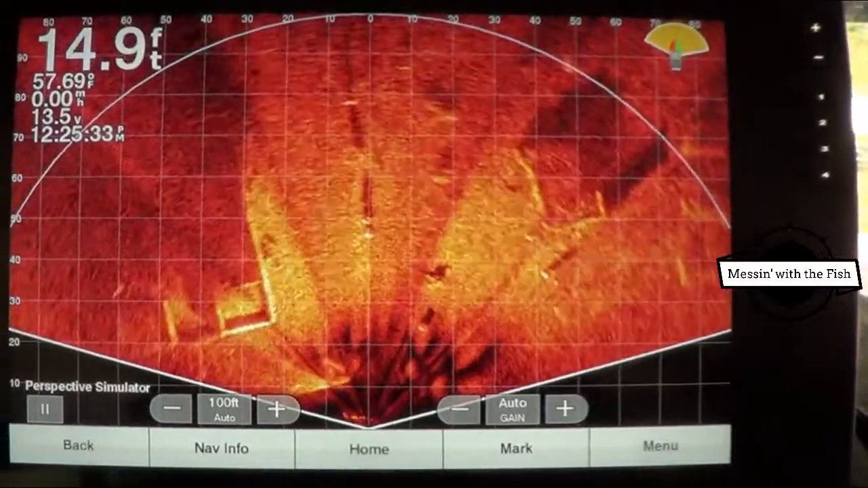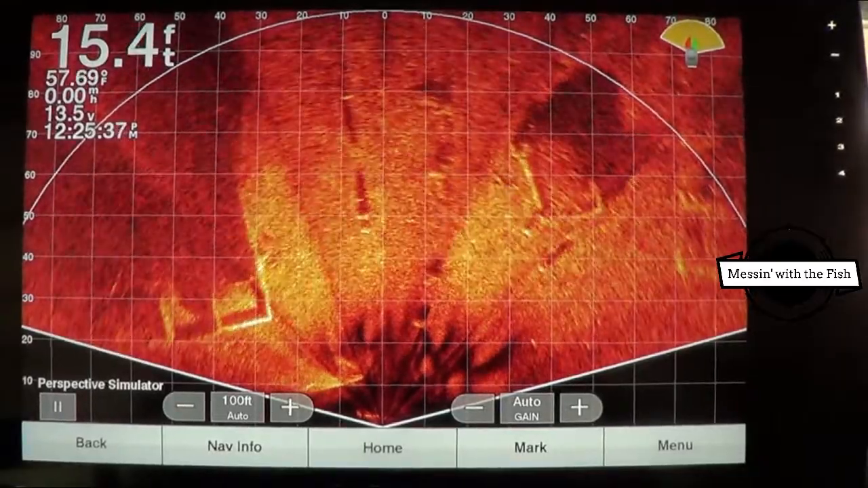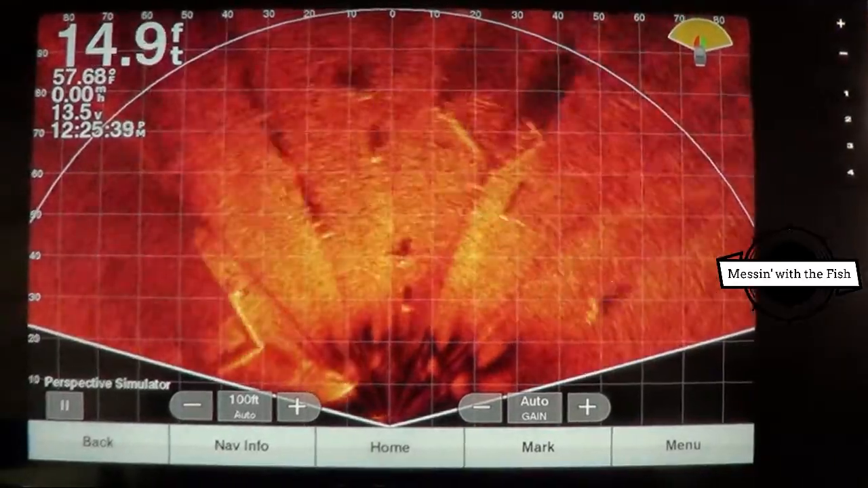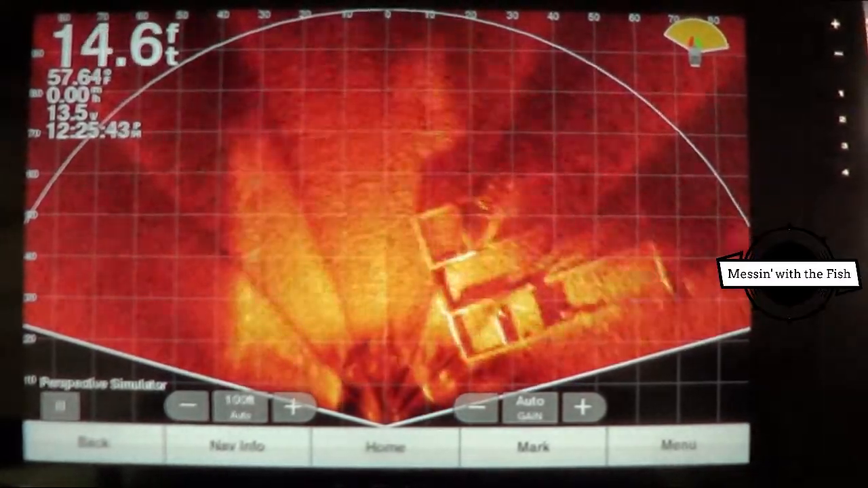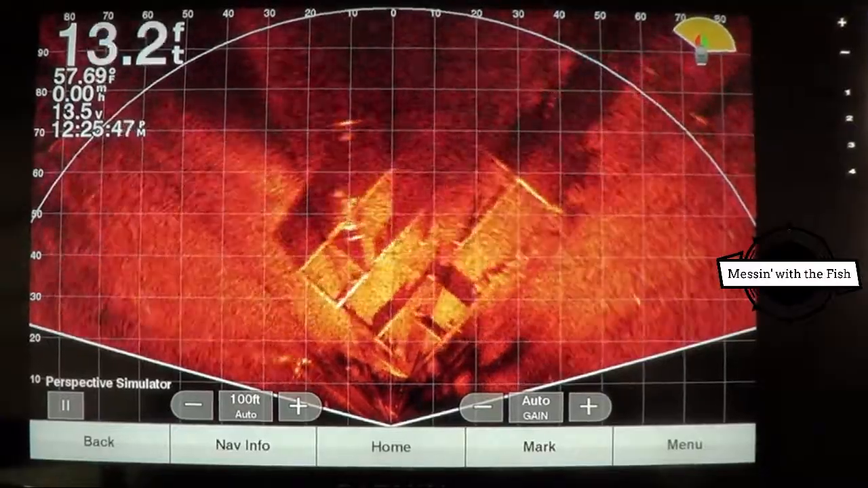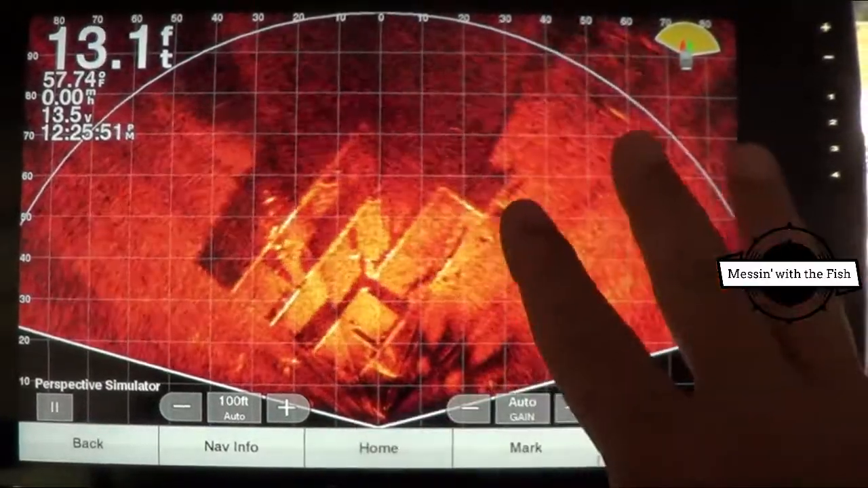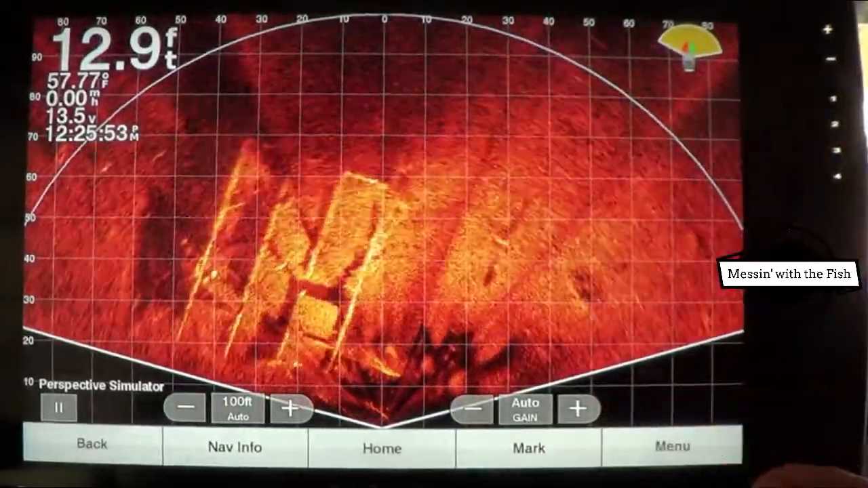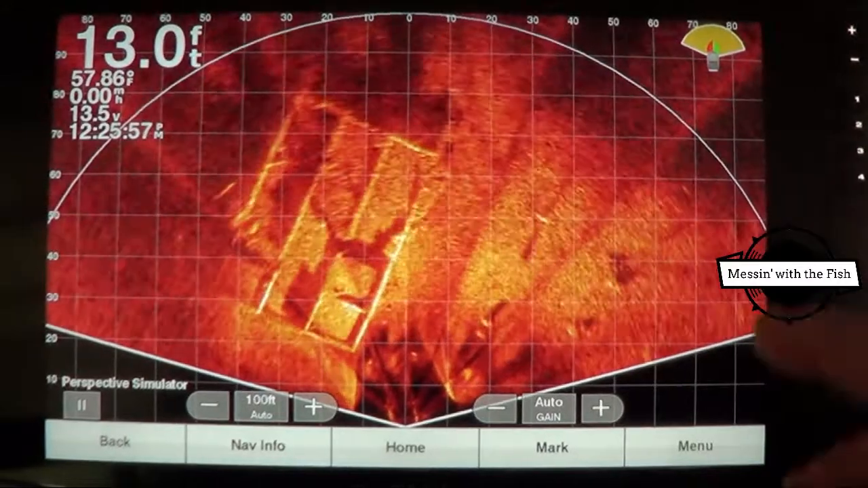I just did the update because I just bought this unit, and to be honest with you, the 1242 XSV seemed a little clearer with live scope. I'm kind of reading on some forums and whatnot that might be due to this update, so I'm just going to kind of wait that out. So anyway, this is the perspective. It's supposed to be for shallow water. Now, don't quote me on a lot of this, but I believe it's around 10 foot and less.